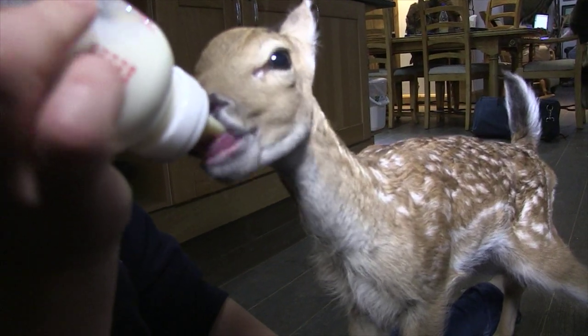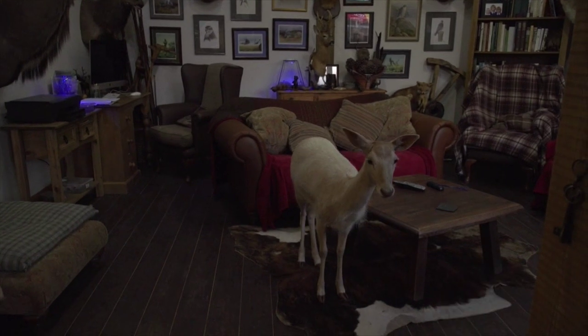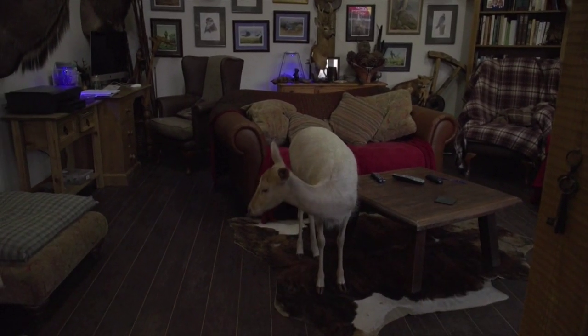Now we've raised 2, or we're in the process of rearing the second one. It's unbelievable how very different they are in personality. Being a prey animal, you don't really credit them with being that majorly different in personality, but they certainly are.